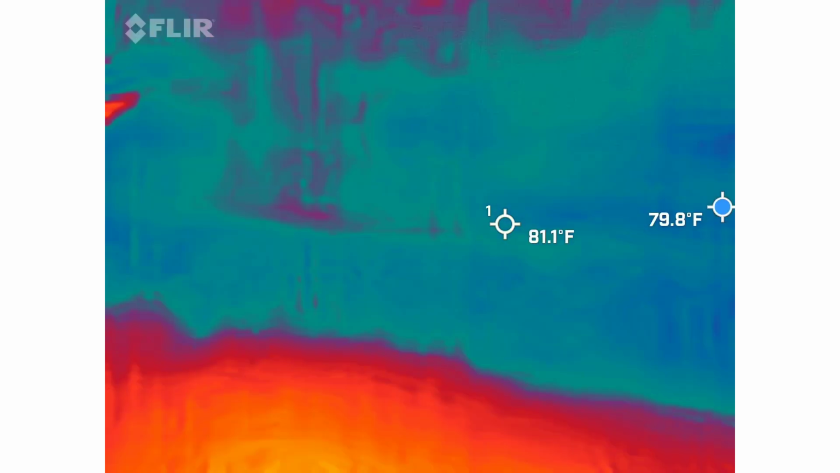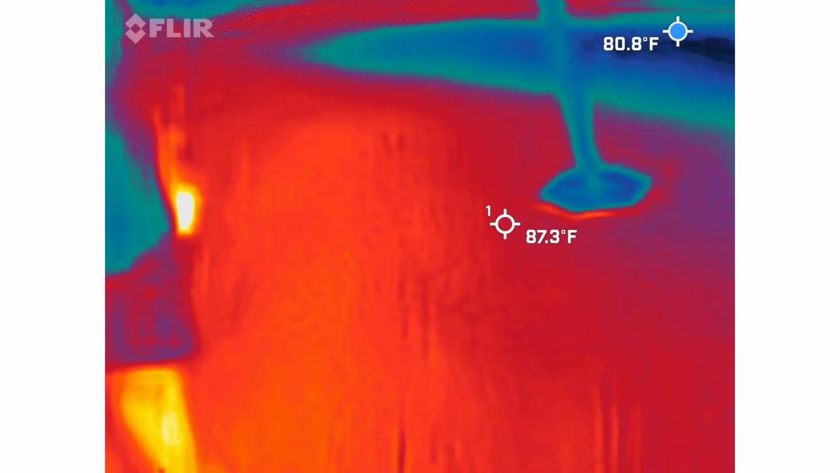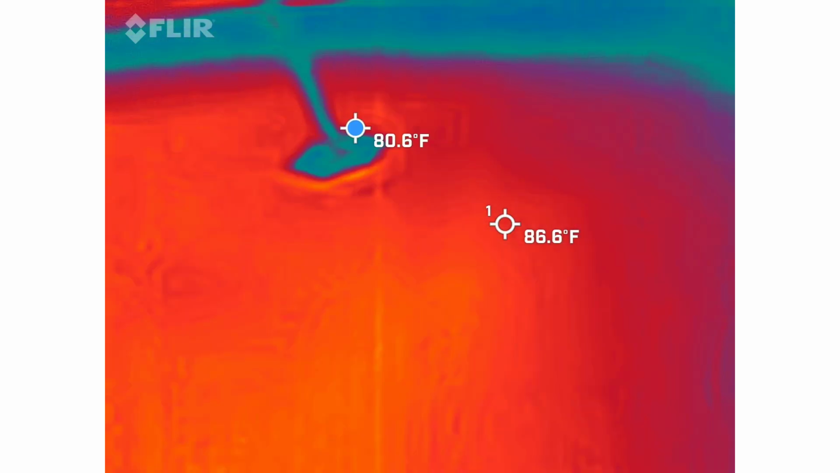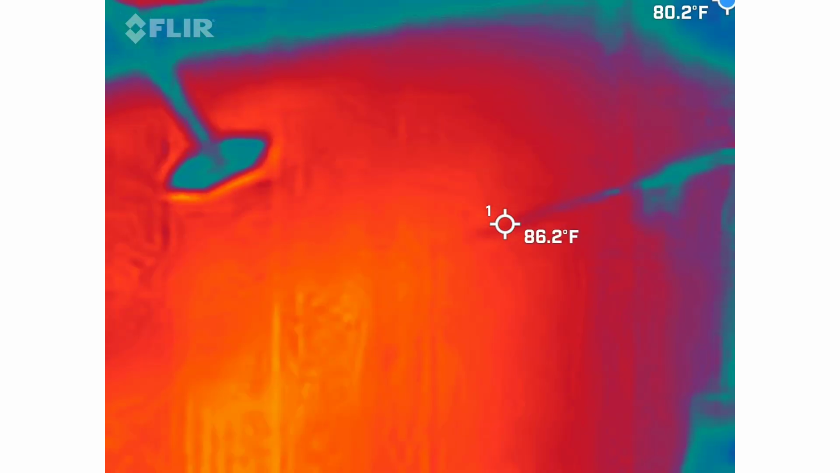It's not on. Yeah, it is. Here. Keep your hand away from this side. You're blocking the camera. You touched that wall and said yes. This wall belongs to St. Philip's Church. This is where the big steeple is. We're still on their property.